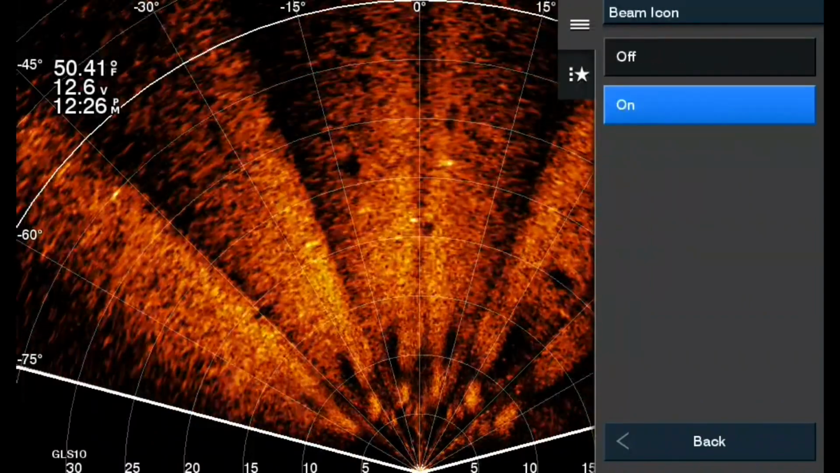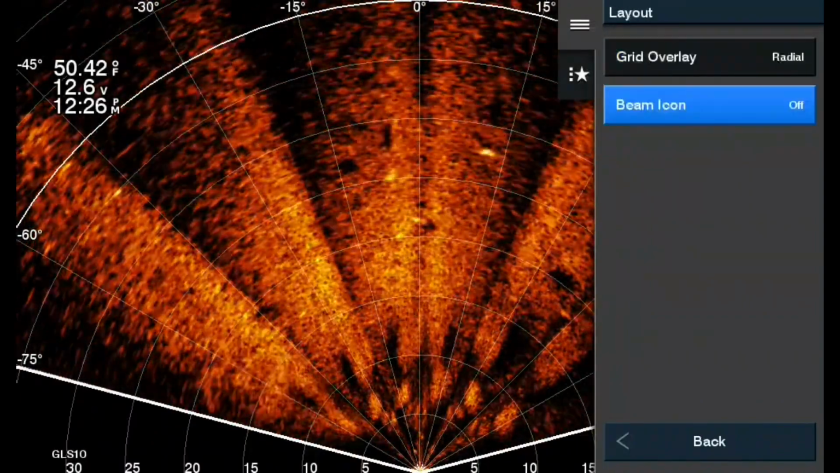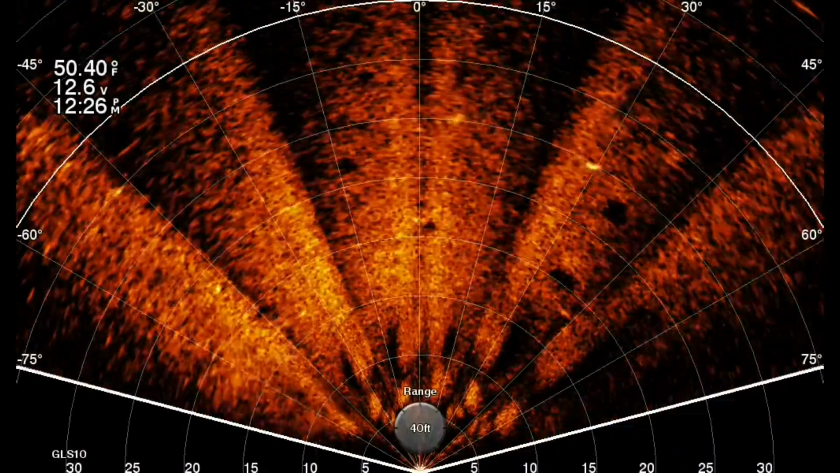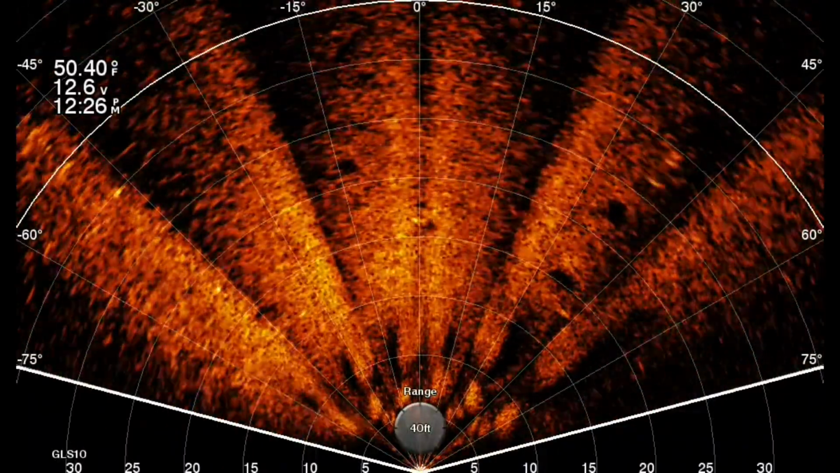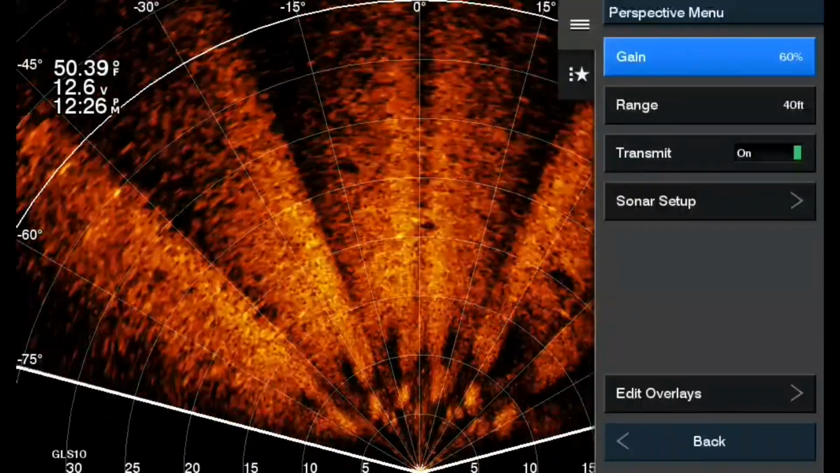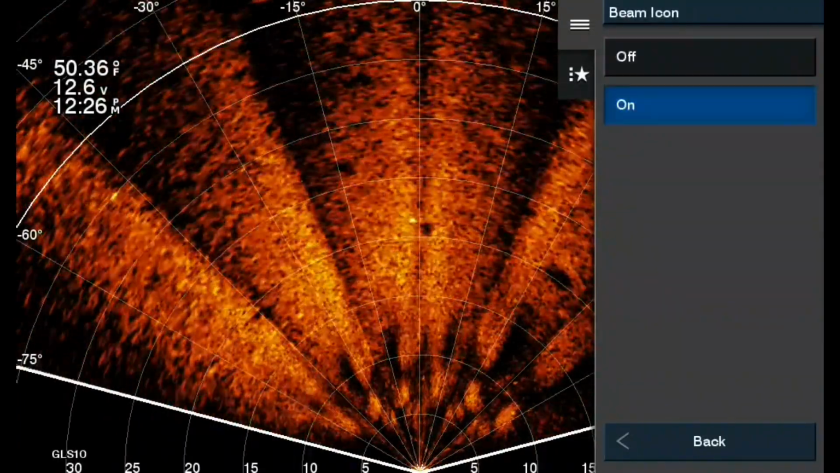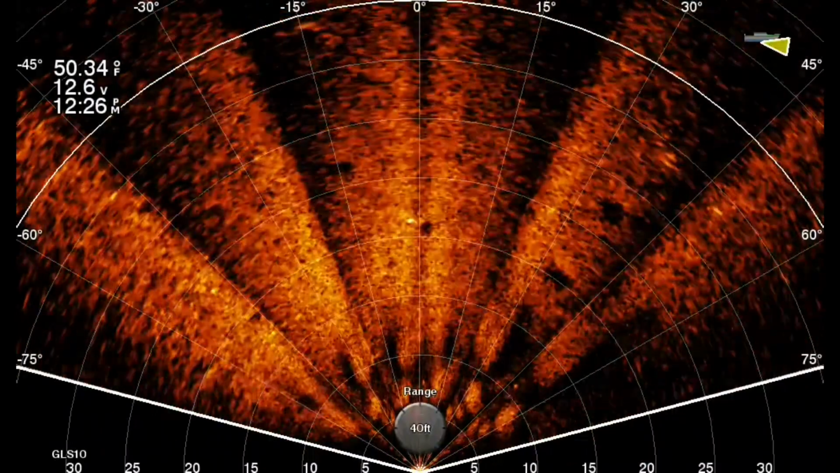And there's one more little feature in this layout deal. You can turn the beam icon off and on. That's up in the top right hand corner. I tend to leave mine on just because I want to make sure my beam is set at the right angle. But that's in the same deal. You go to sonar setup, go to layout, and you can turn it on and off.